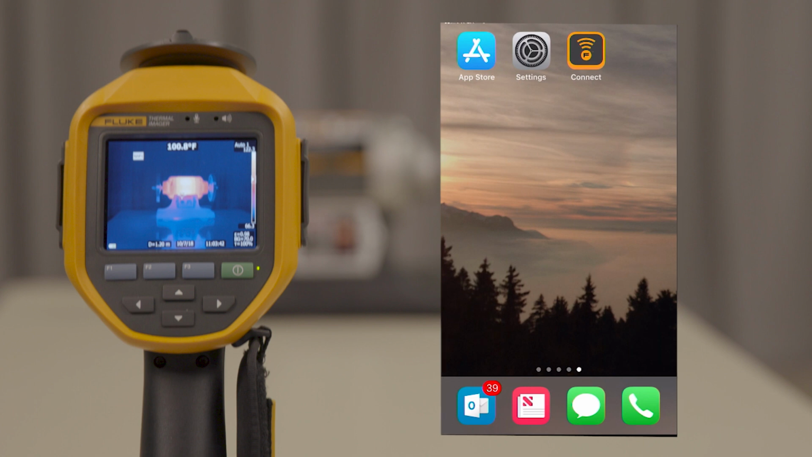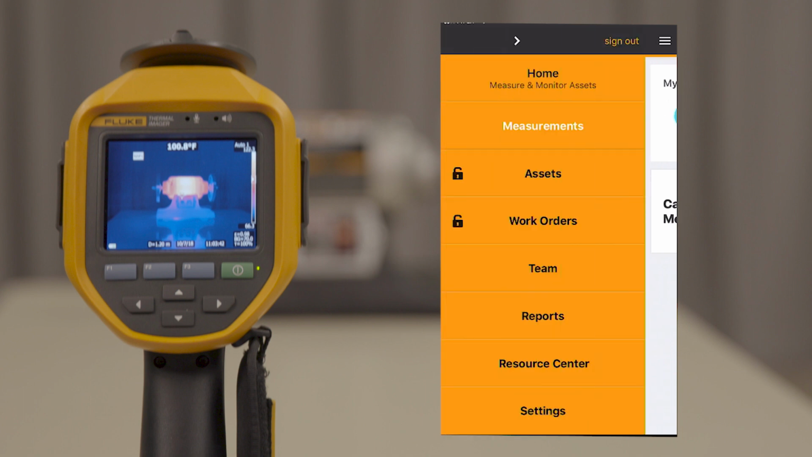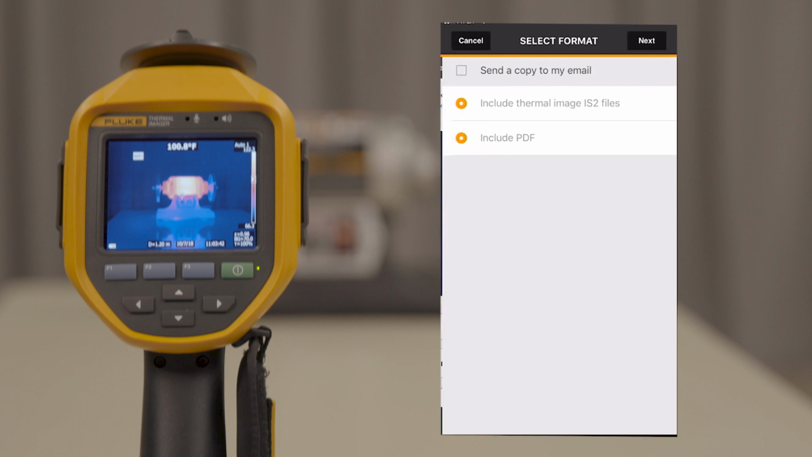Get back into the Fluke Connect app main menu and select Measurements. Select the image you were working on and click on the Share icon. You'll see a couple of options for sharing your image out.